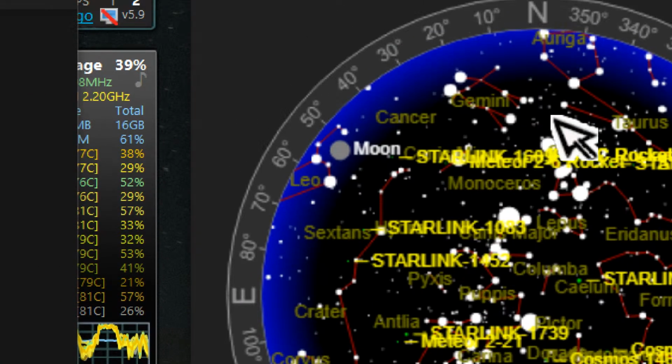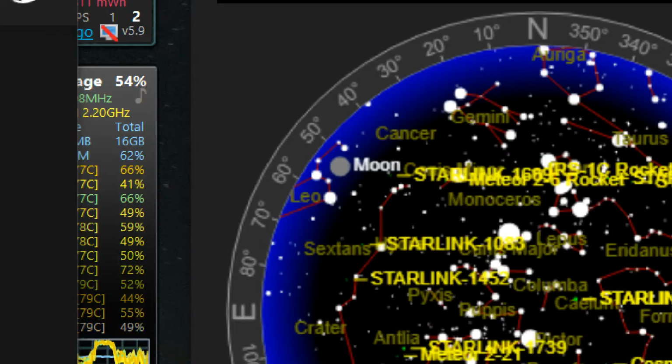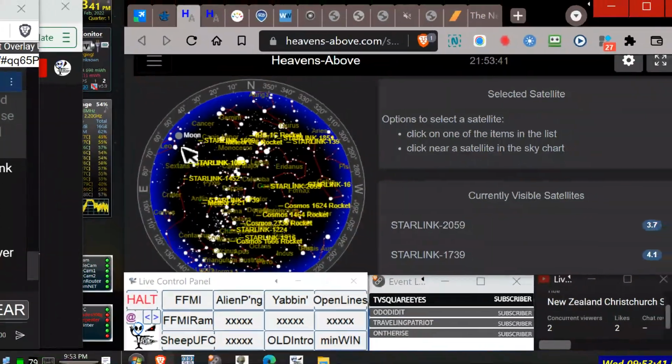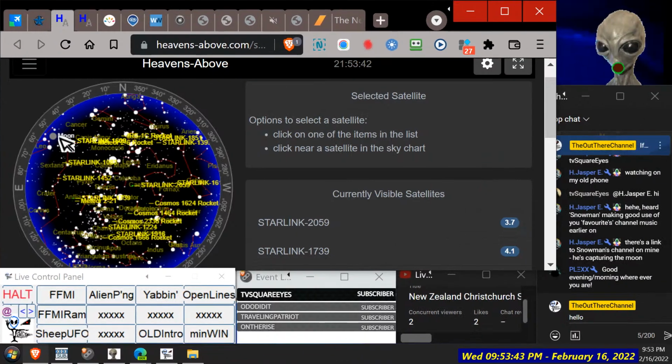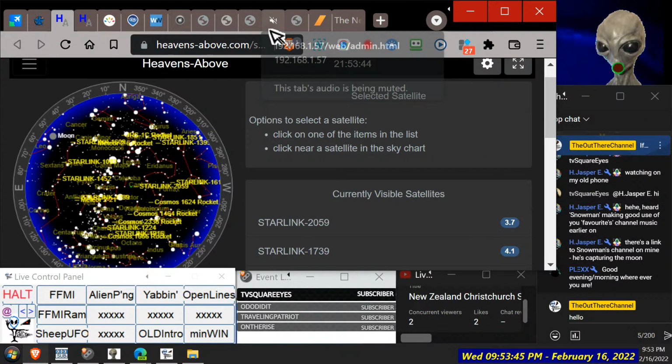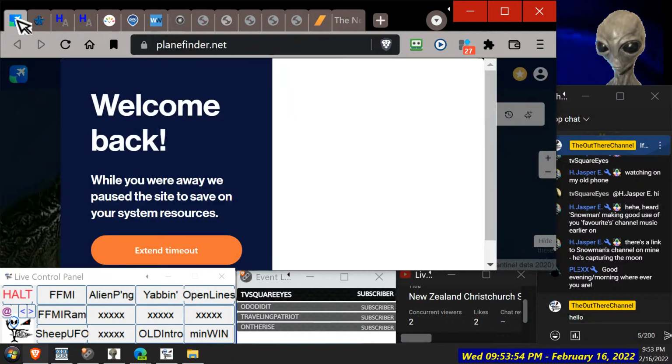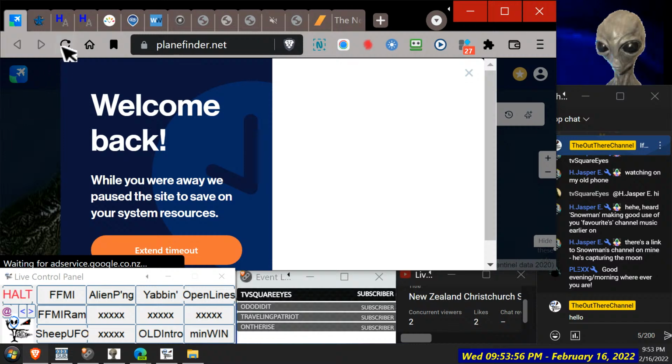Moon, there it is. So it should be northeast. Northeast. Unfortunately, we got no compass here, but that is definitely north. And that would be east. And if we look on the map, where the planes come. What's going on here?